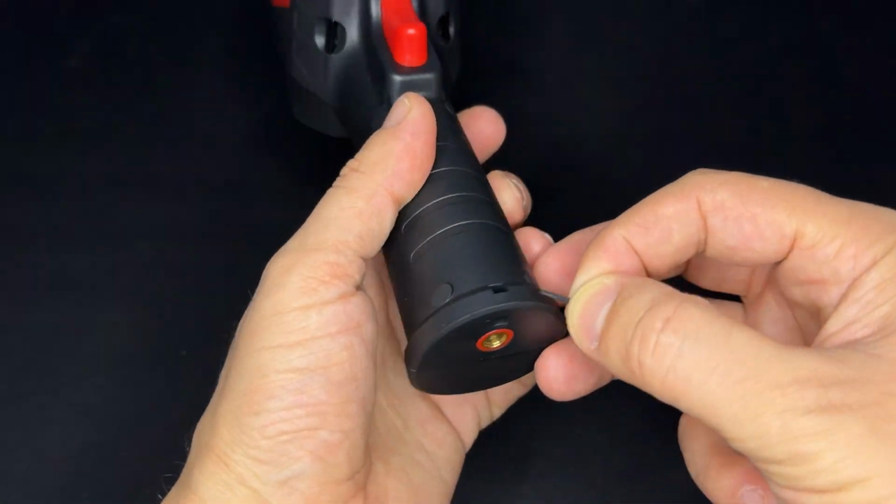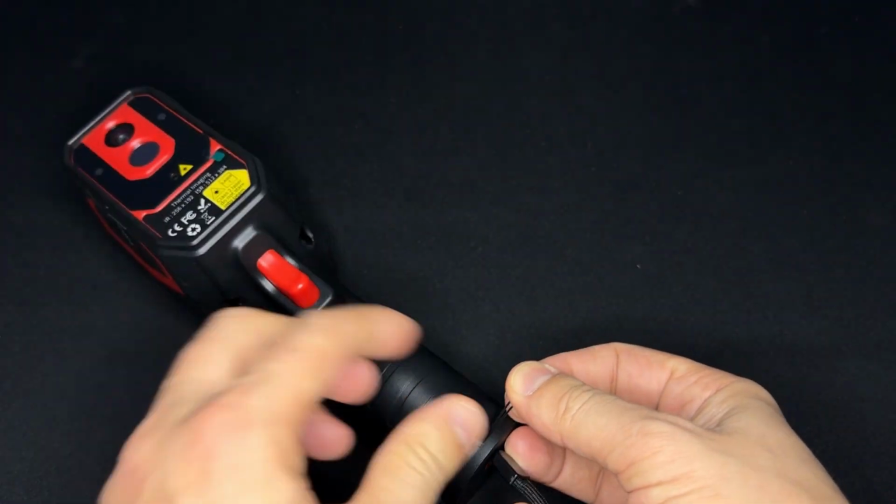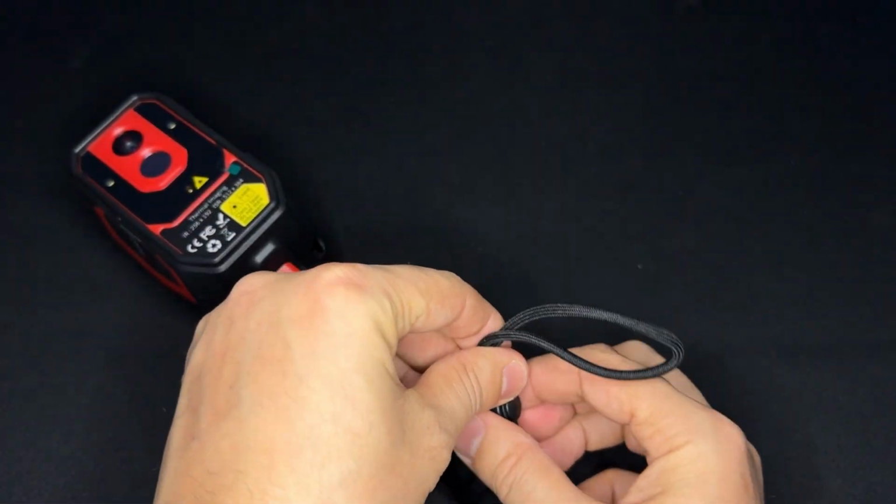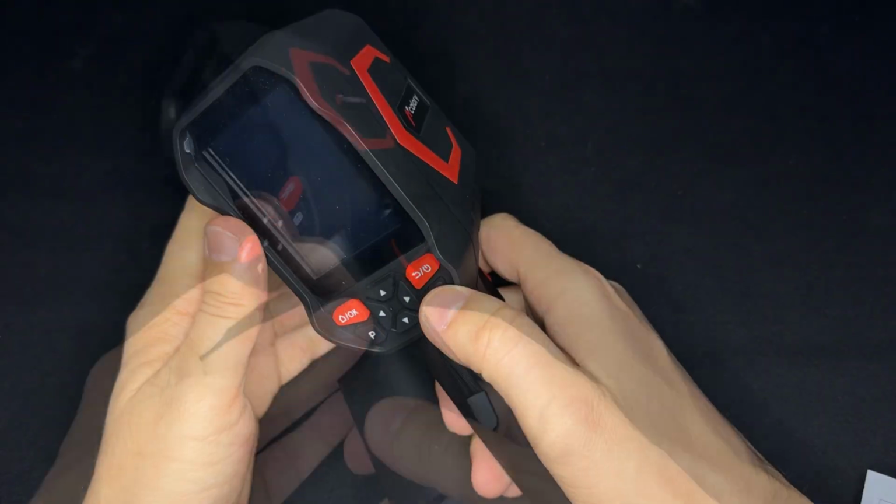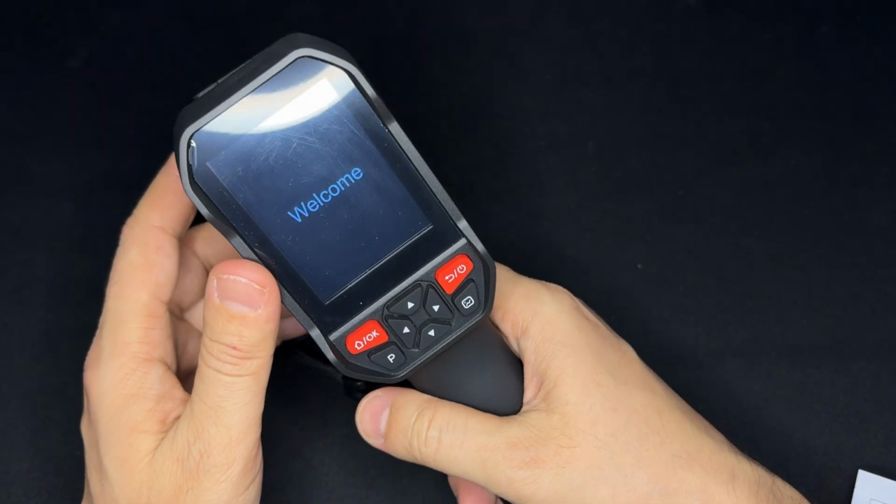Let's put the lanyard right there. I'm just gonna pass it through, and then we're gonna take this one right there. And you can adjust it from here. Let's go ahead and turn it on. Press and hold. It's gonna turn on.